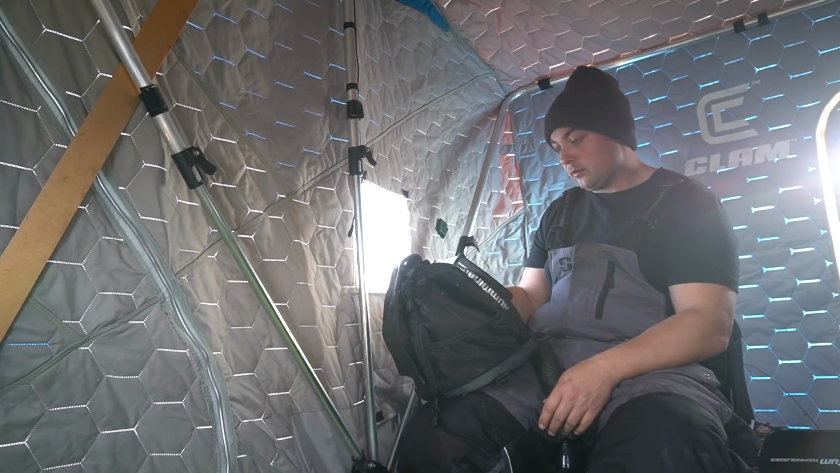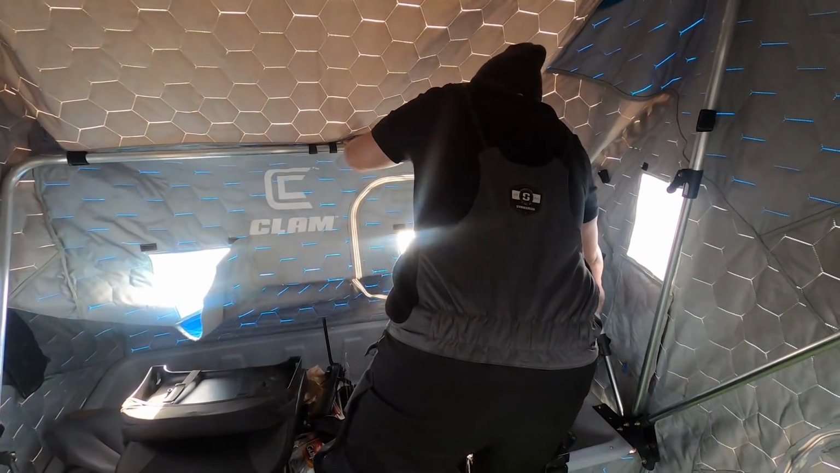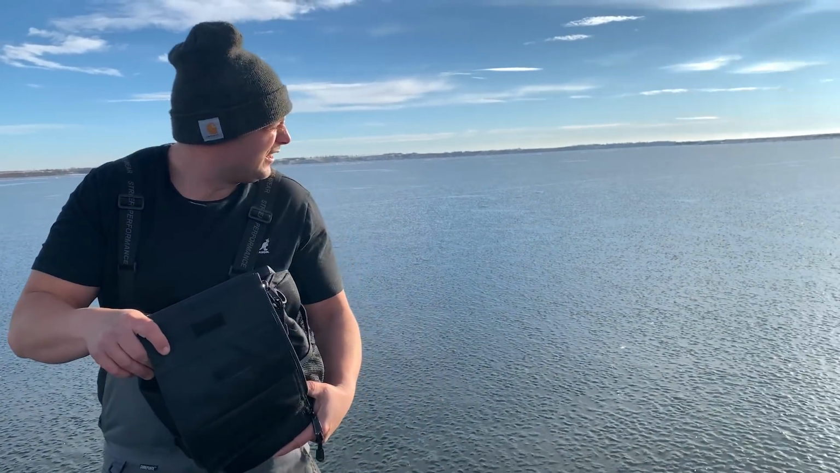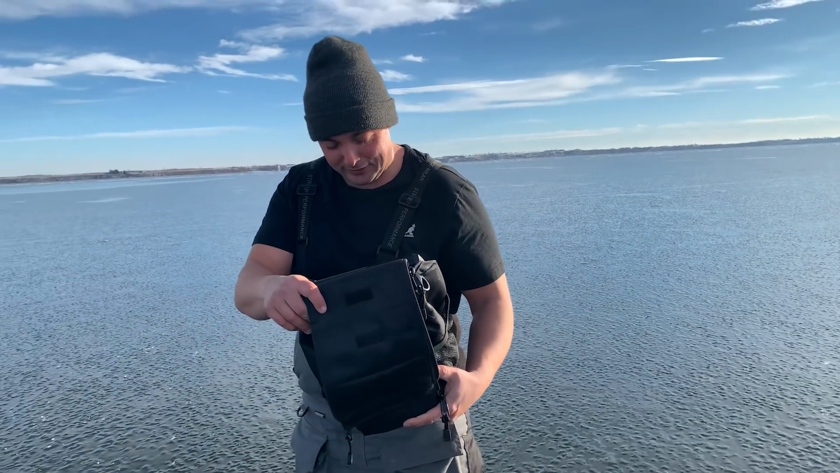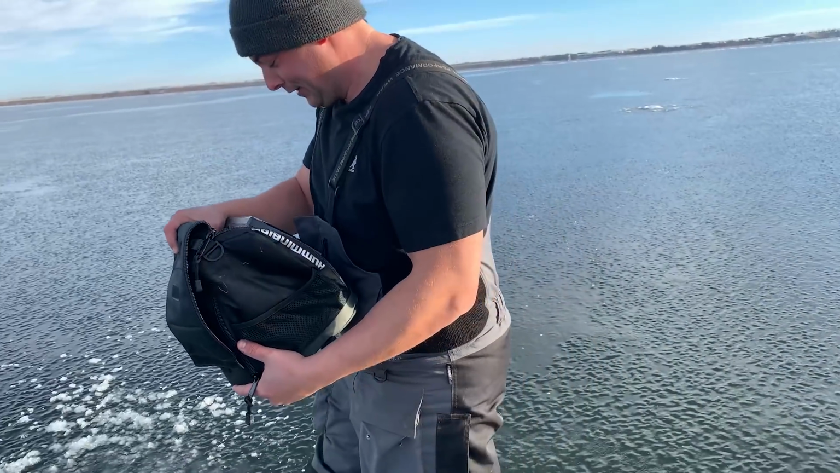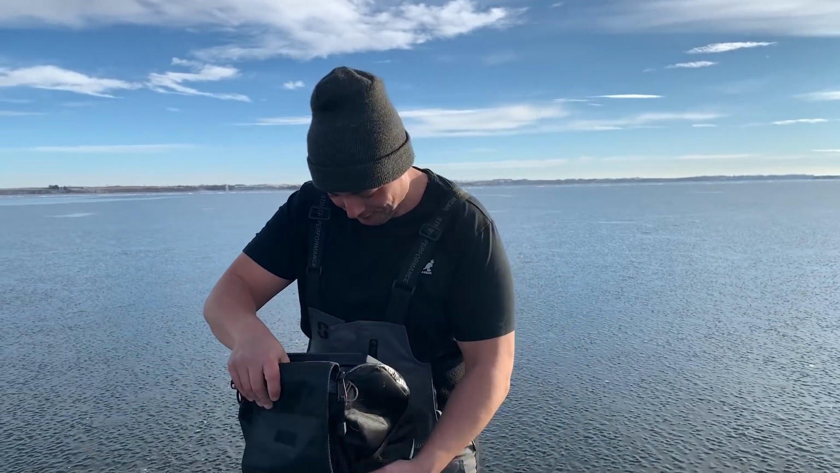How freaking far is that? It might be kind of far. So we marked this spot about a mile away, and we just walked about a quarter mile down the ice and came right to my GPS point. What are the odds of that? Looks like someone else figured out the same thing. Drill some holes.